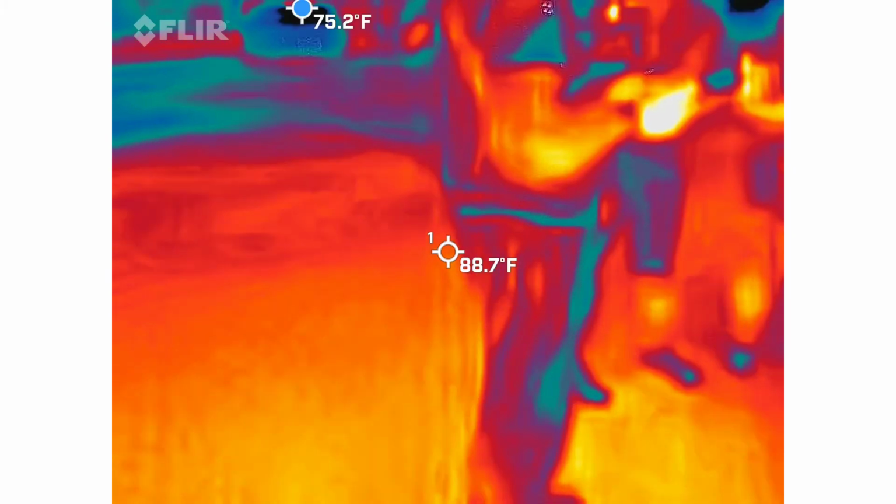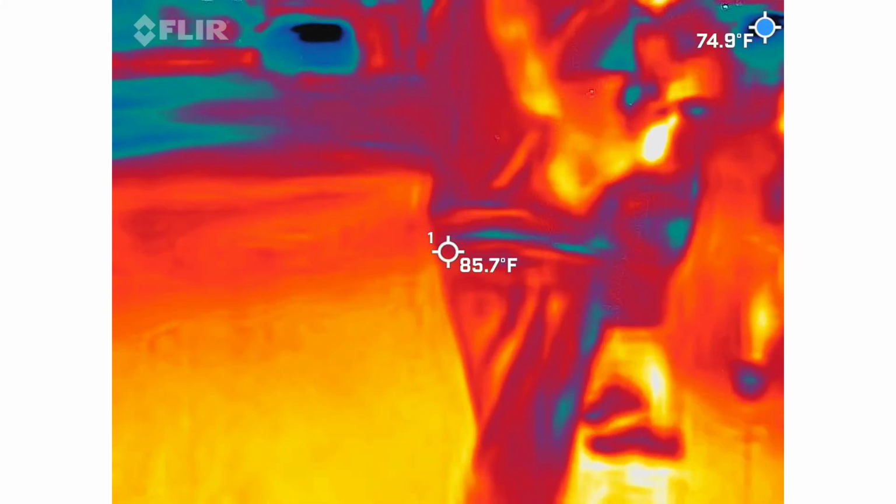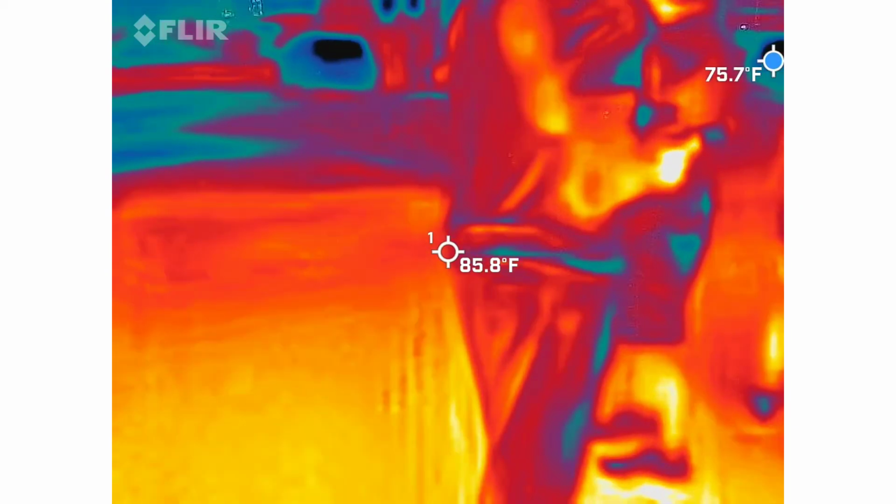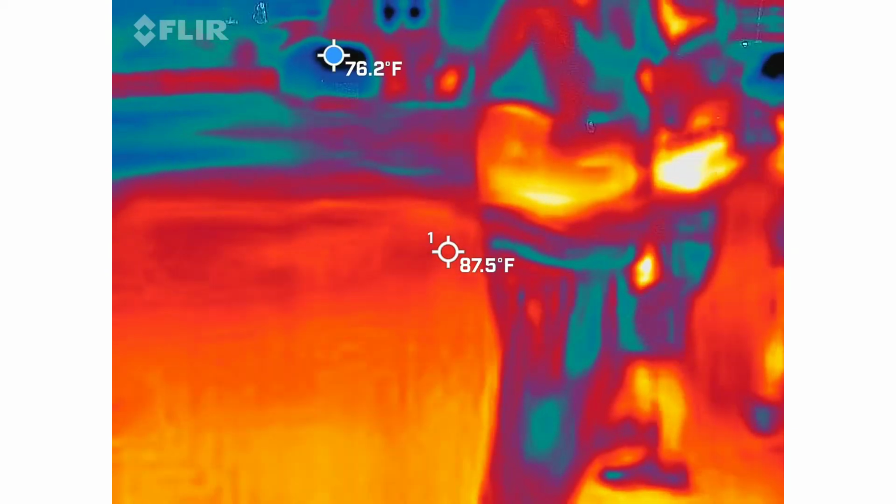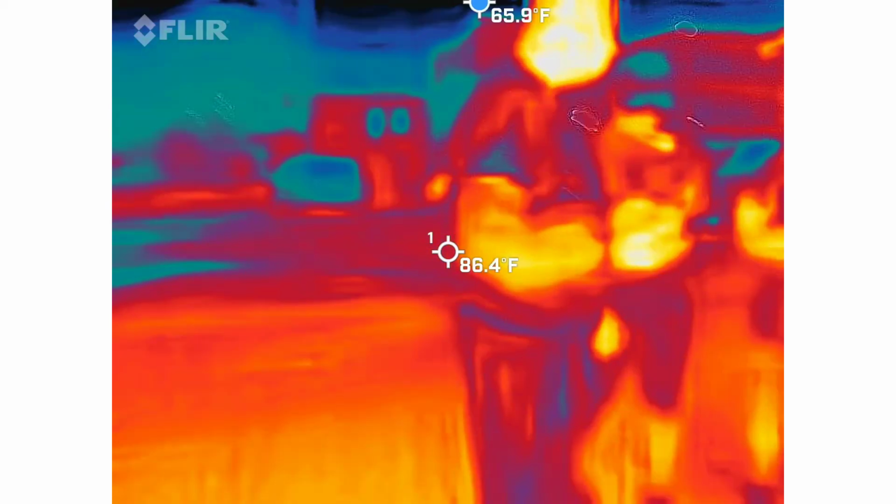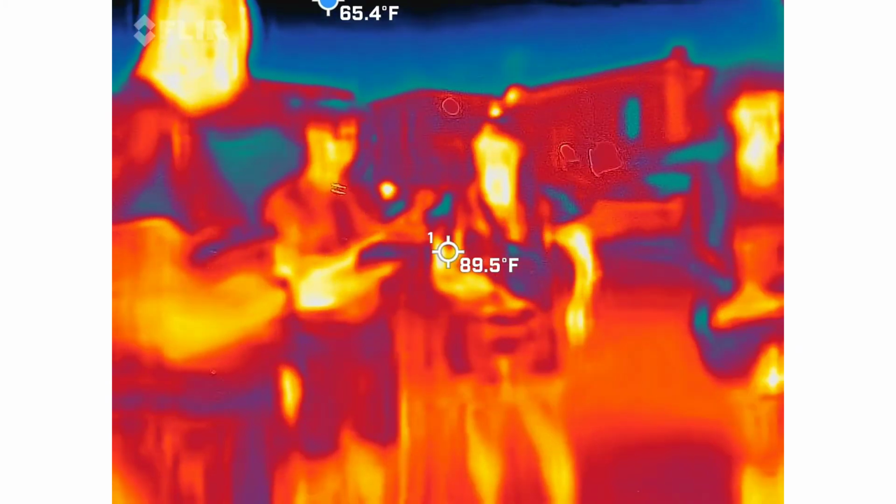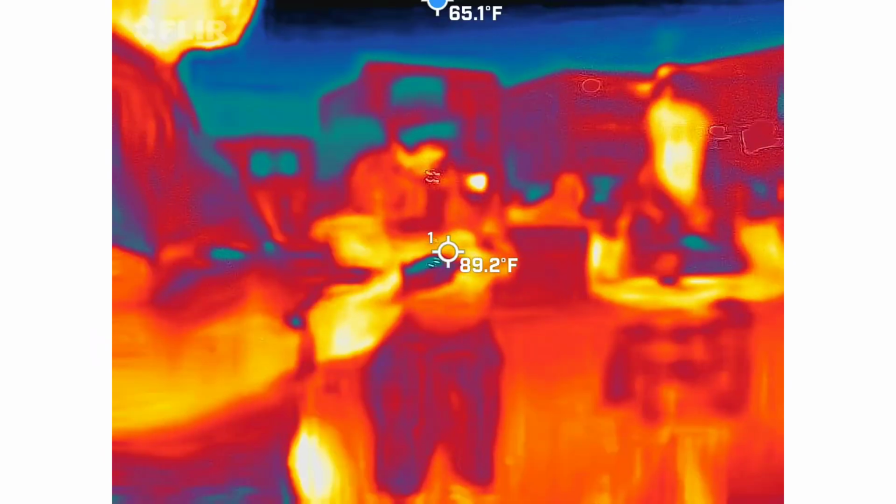Is there an air conditioning unit in that window over there? Because something keeps coming up right here at 75. That's the van. Oh, that's the van. Glass is always going to be colder, and you cannot see through glass either, just so you know. I noticed that with Curtis's glasses. Yep, cannot see through glass. All right, so go ahead and start your recording. Oh, I'm sorry, I thought you started it already.